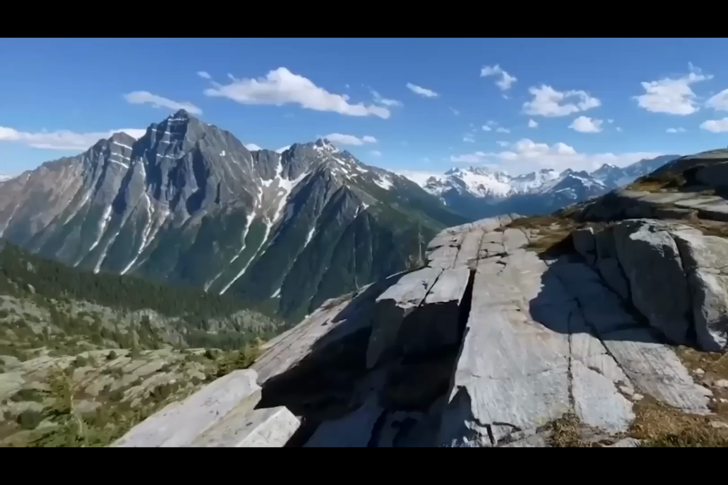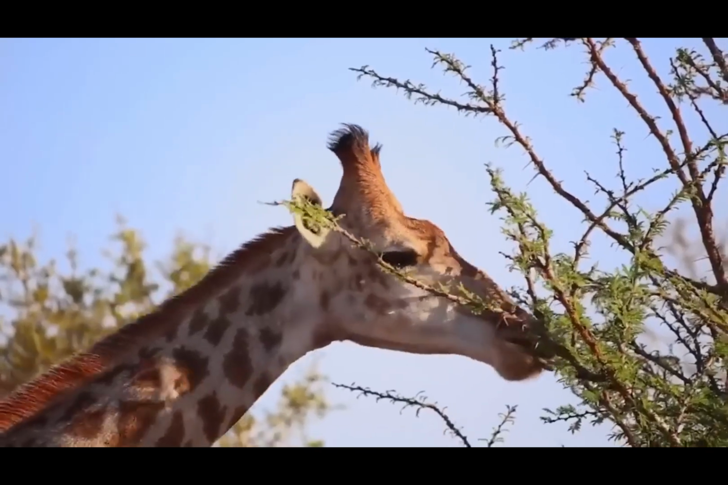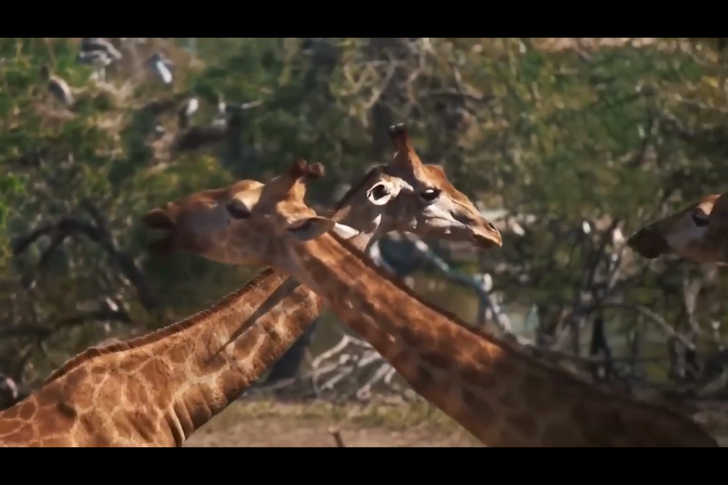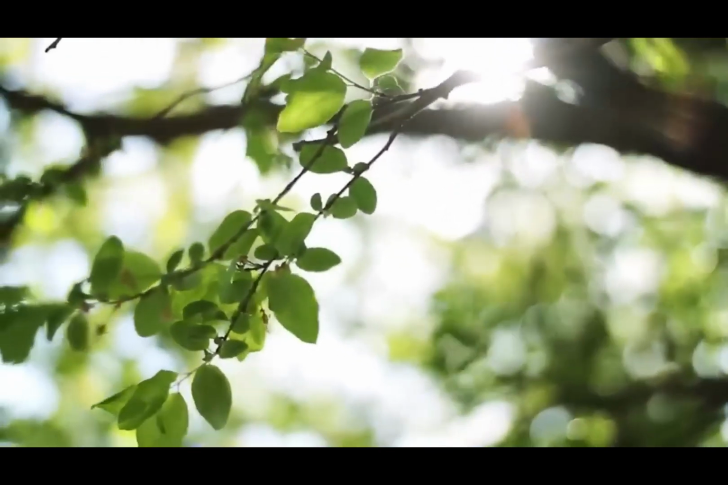Lion's attack on giraffe. Once upon a time, in a land of high rocky mountains, there was a peaceful giraffe just minding its own business. The giraffe was walking through the rugged terrain, looking for some appetizing bites to munch on. It was a bright and sunny day, and the air was filled with the sweet scent of wildflowers.